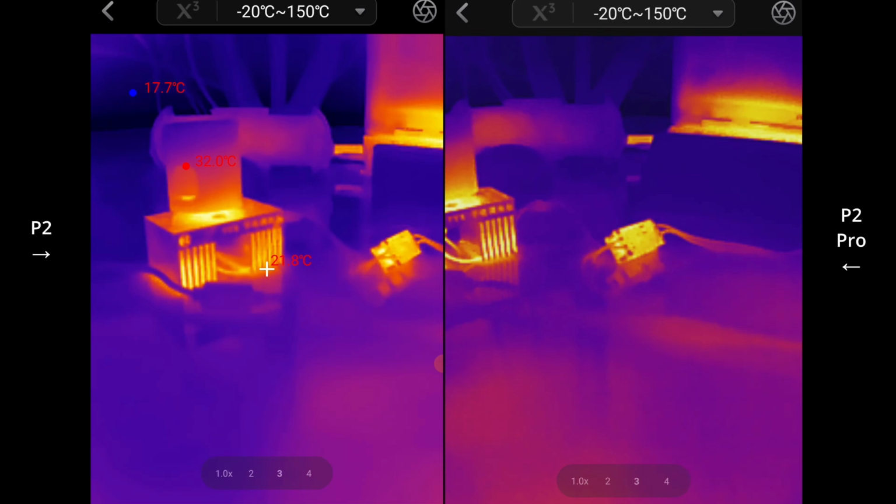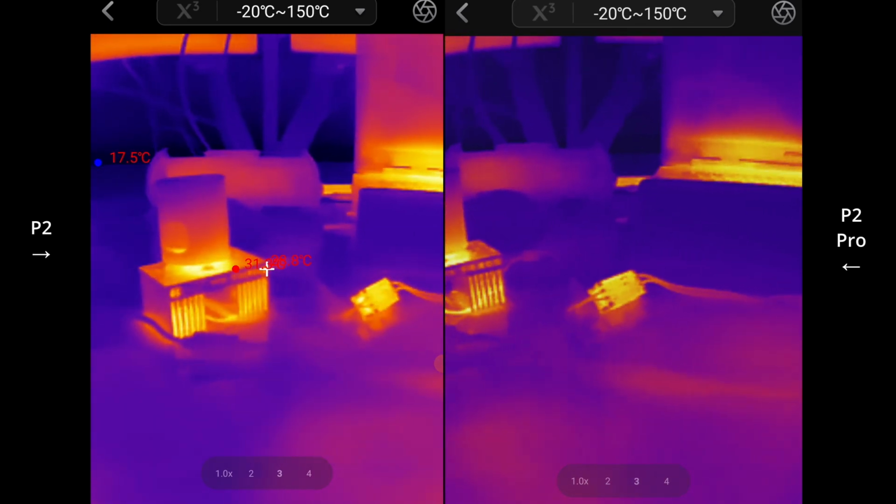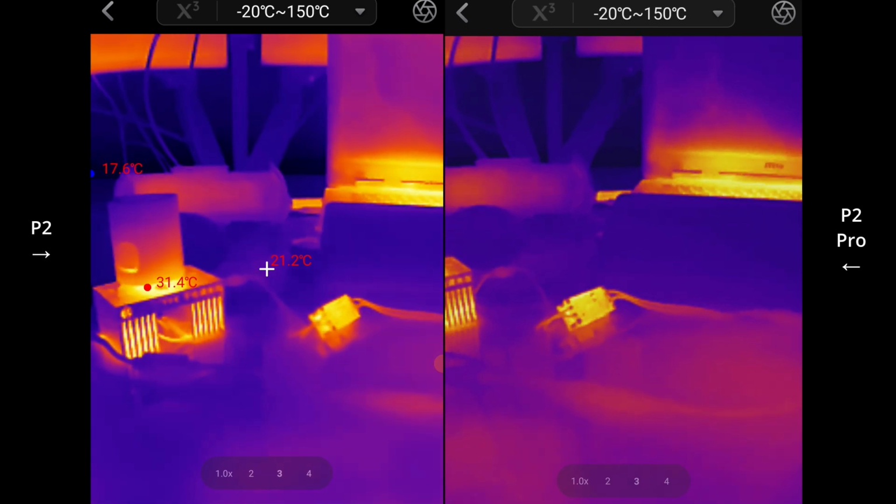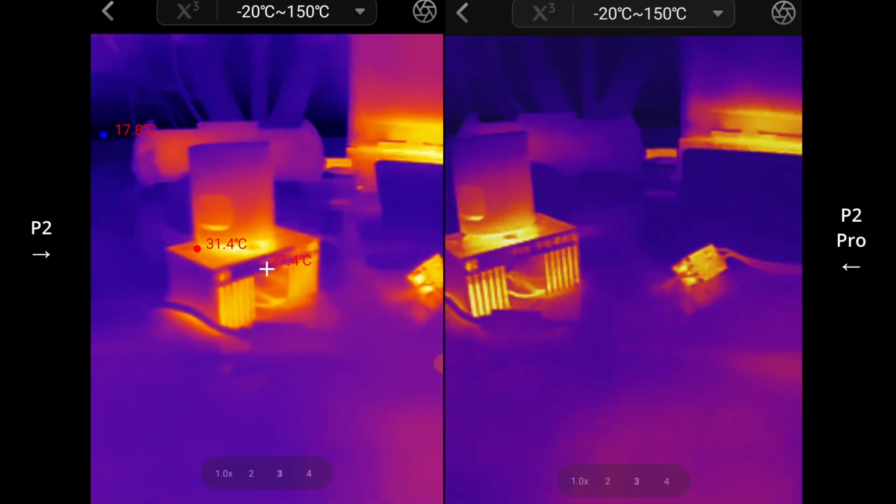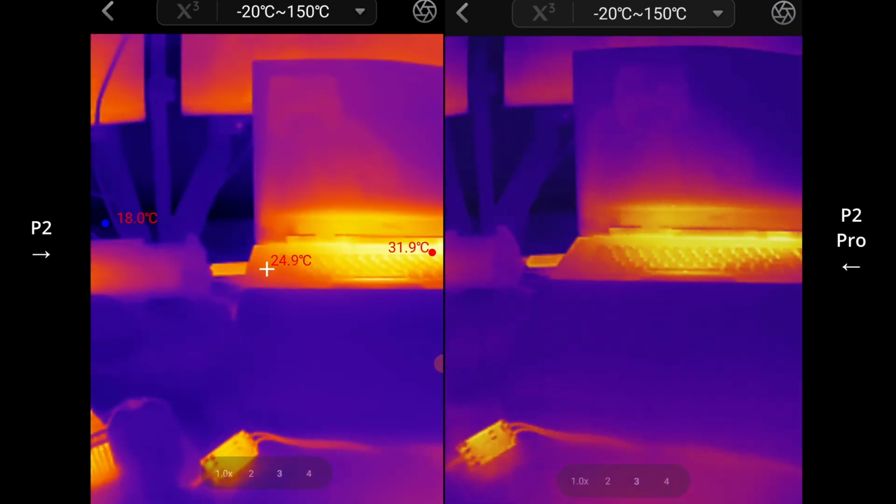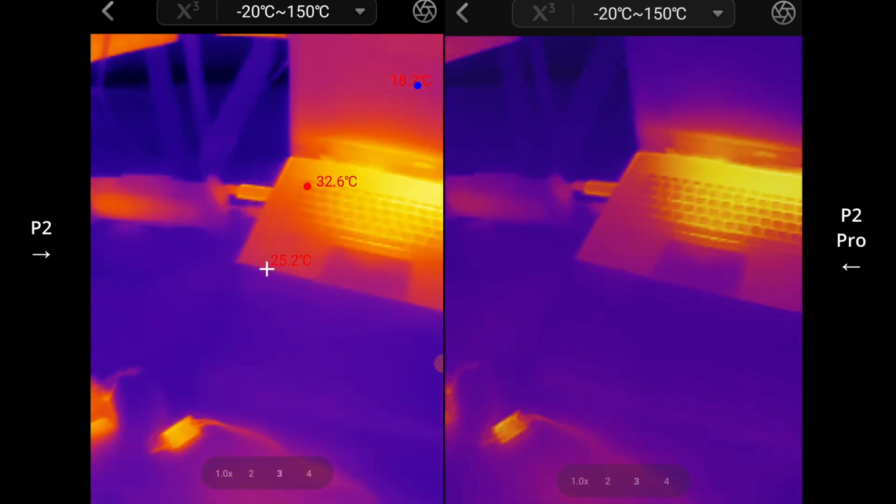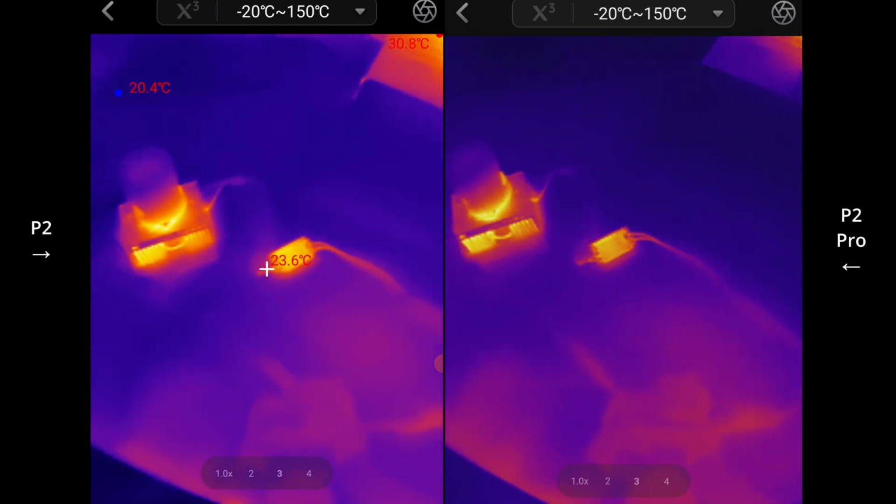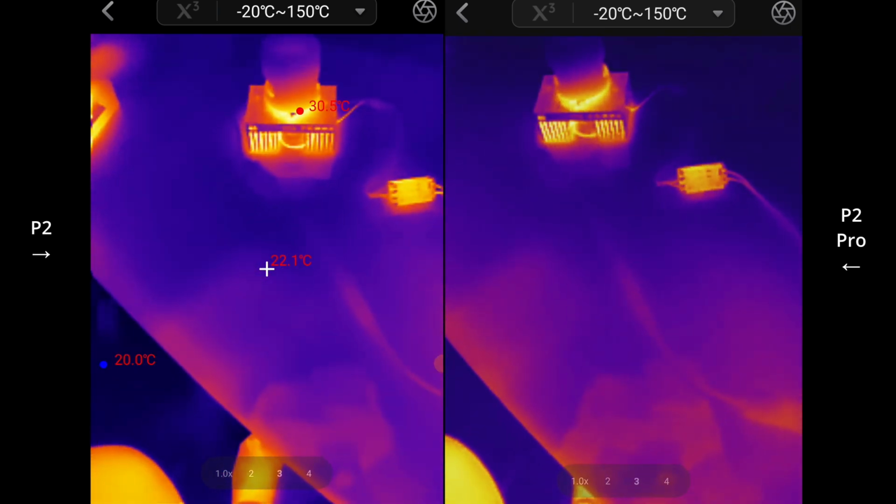And yeah, interestingly, I've got both the cameras around the same level and distance away. Look, they're pretty much the same field of view. I can't say one is better than the other in terms of what I see. It's pretty similar across the board.